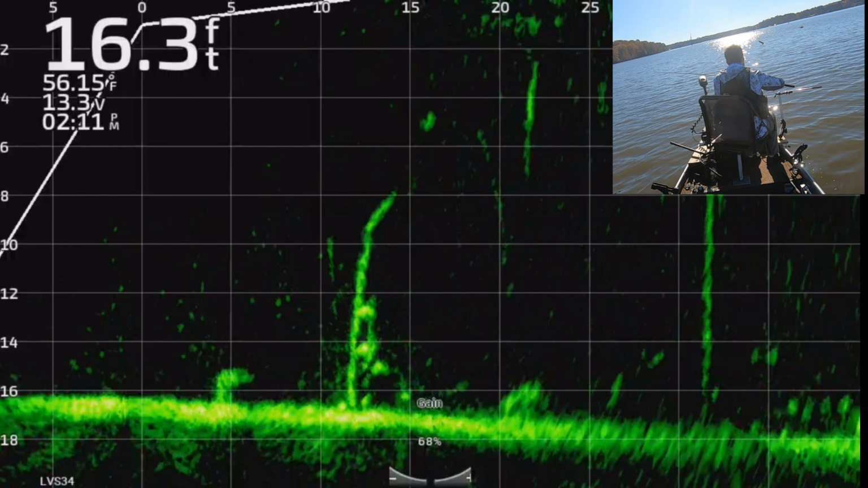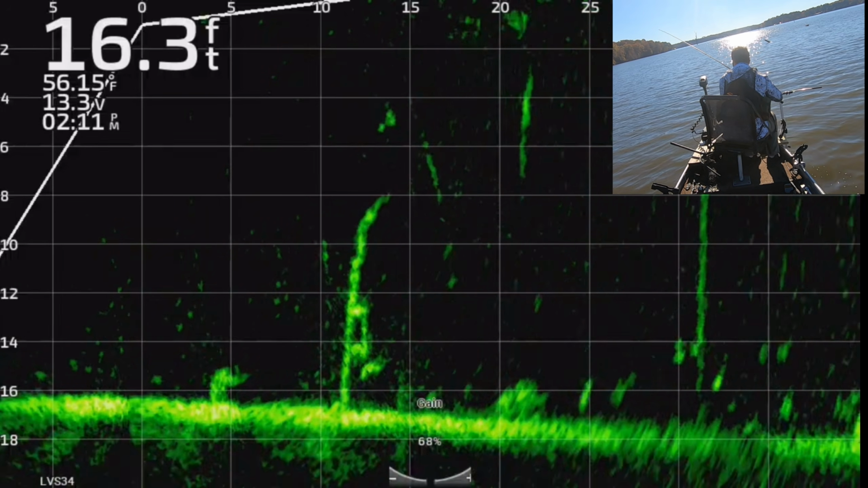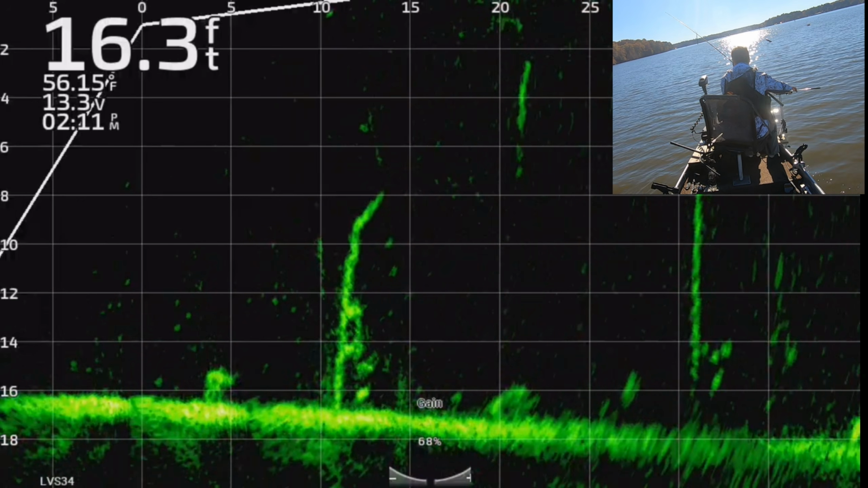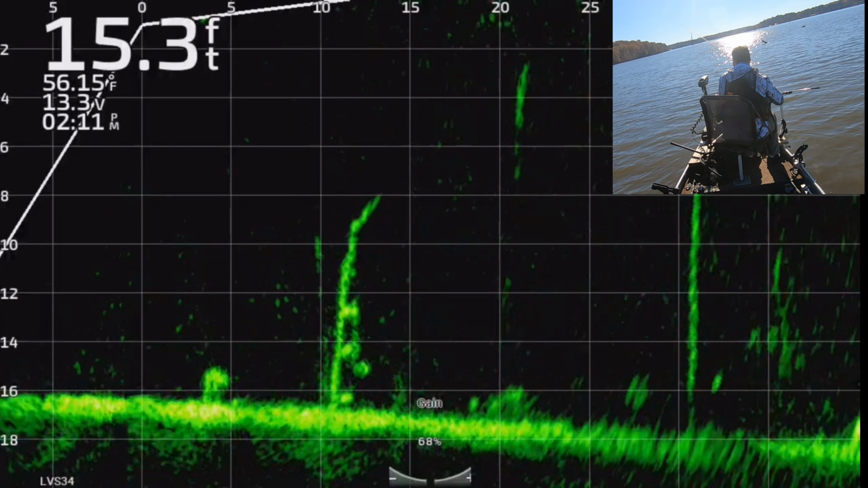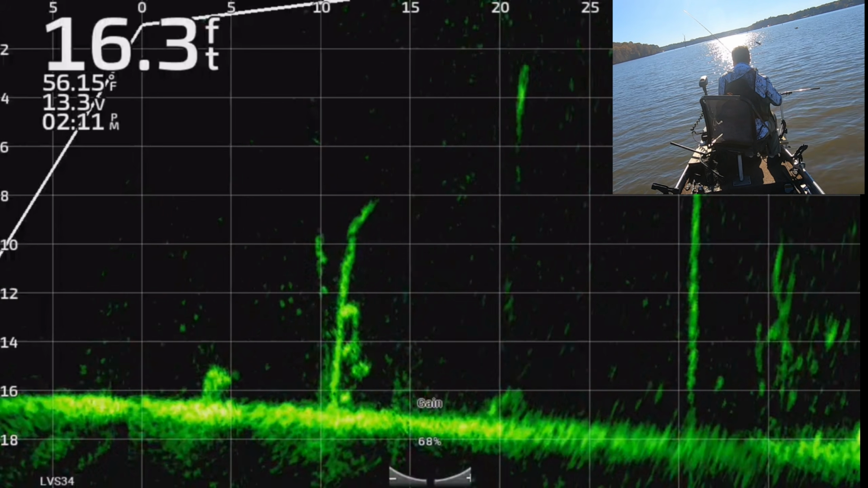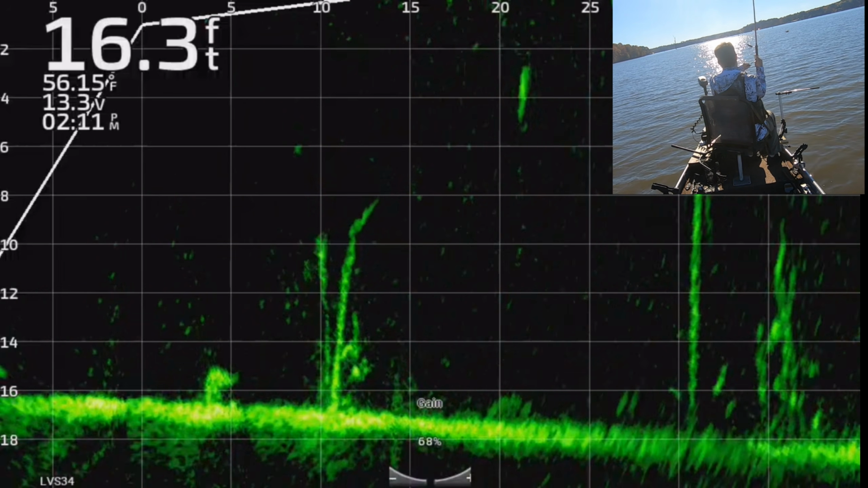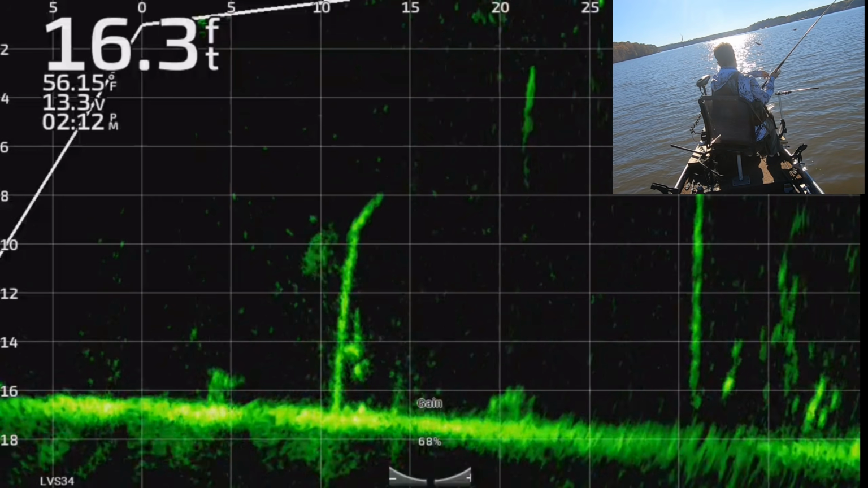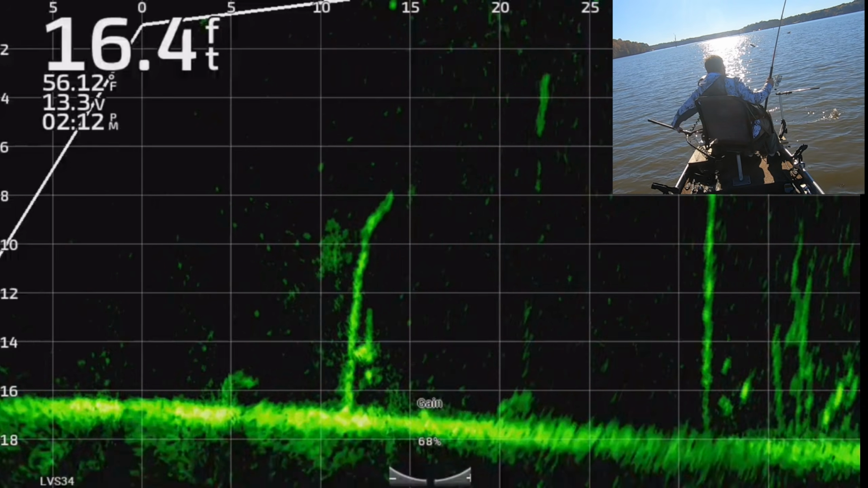This might be our good cast right here. Honestly, I can't remember. But here it comes. Making one more pass. Yeah, this is the one. Oh, I think he didn't see it, but here he comes. Got it. See, it took him a minute that time. He had to see it several times, kind of wake him up, before he bit that thing.